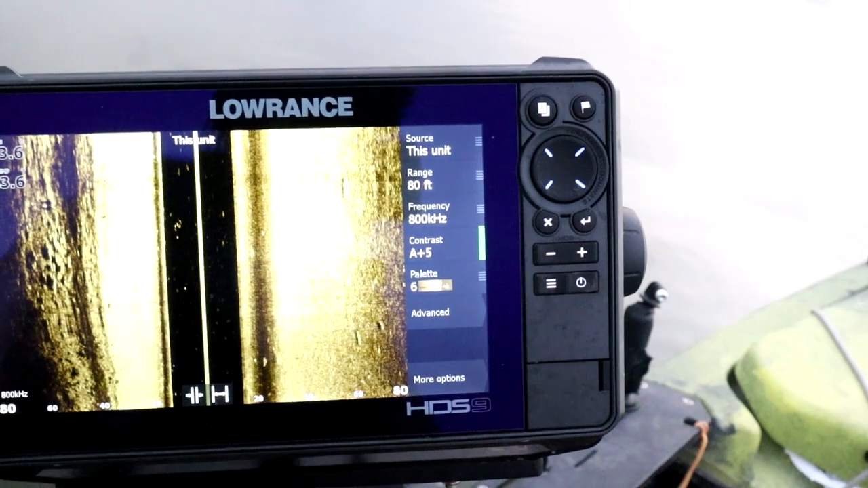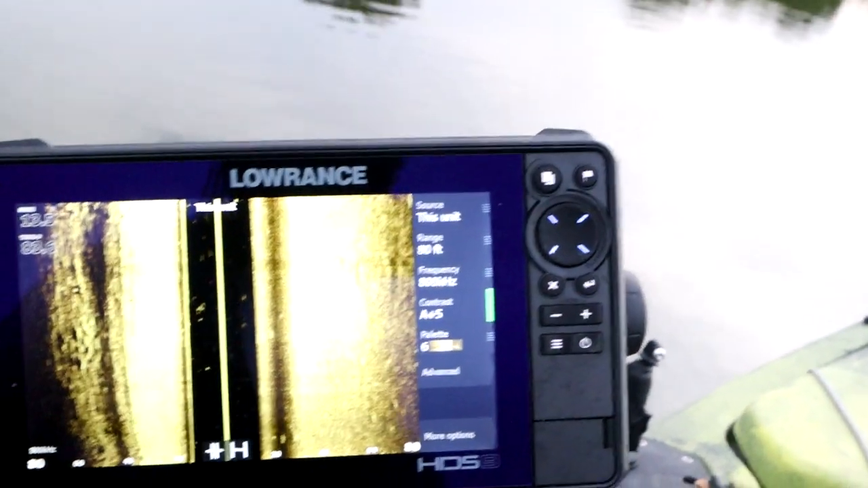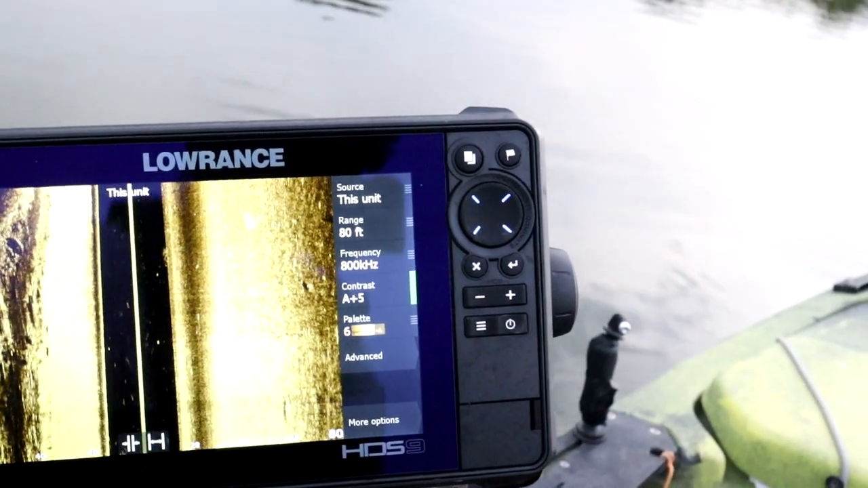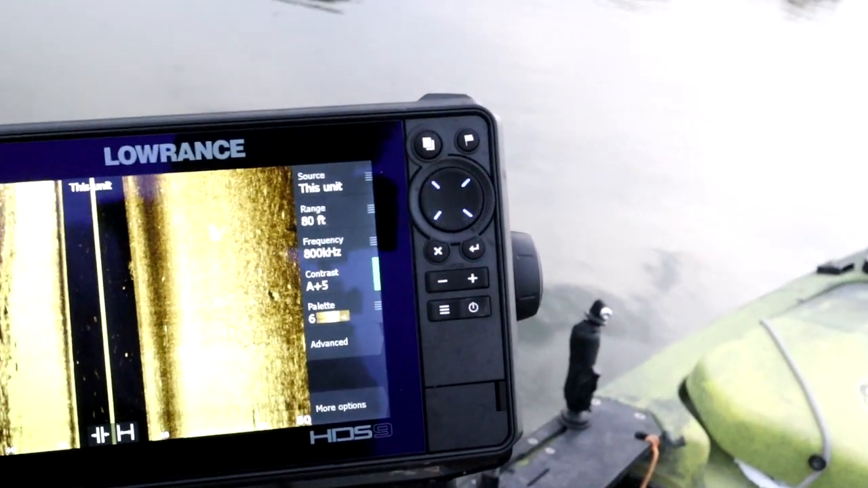And as that side imaging picture is being produced on your screen, you're getting that information from top to bottom. So when you see something at the very top of the screen, as soon as it starts scrolling across, you know that you just passed over that information. So if there was a fish there, and if you're moving, you're going to have to mark a waypoint. That's going to help you figure out where that fish is at, and then you can start fishing for it. But if you see something come across your screen and you're still moving and you drop down on it, you've already passed over that fish. So unless that fish just happens to be running right under your boat at the same rate of speed, you're not fishing for that fish.